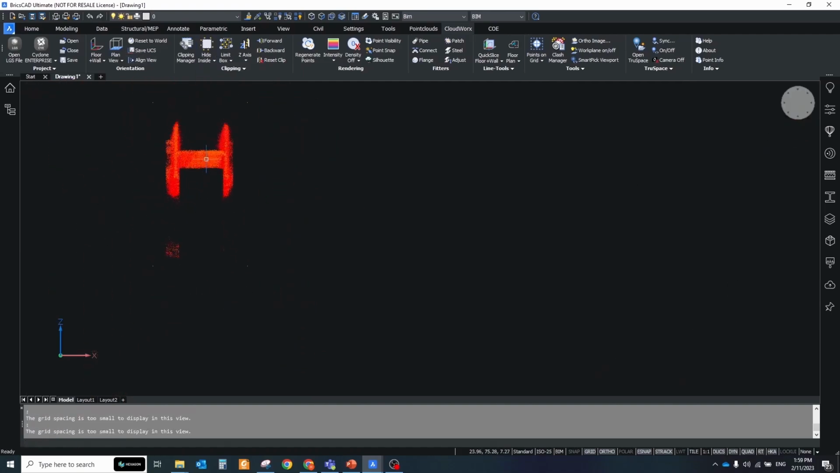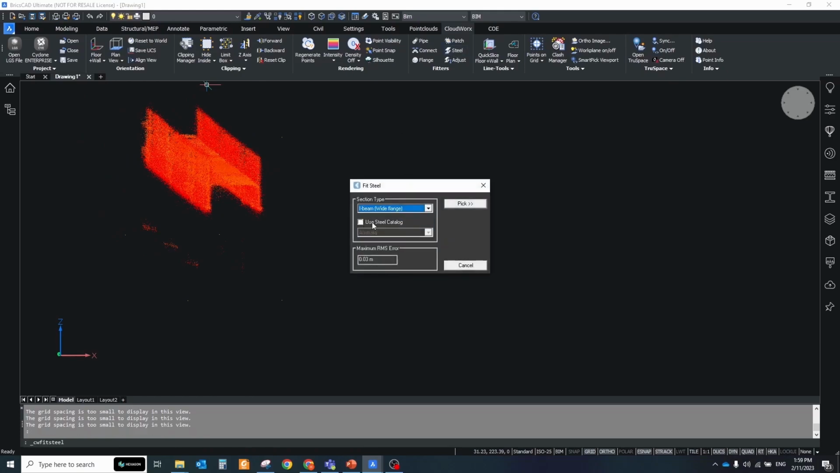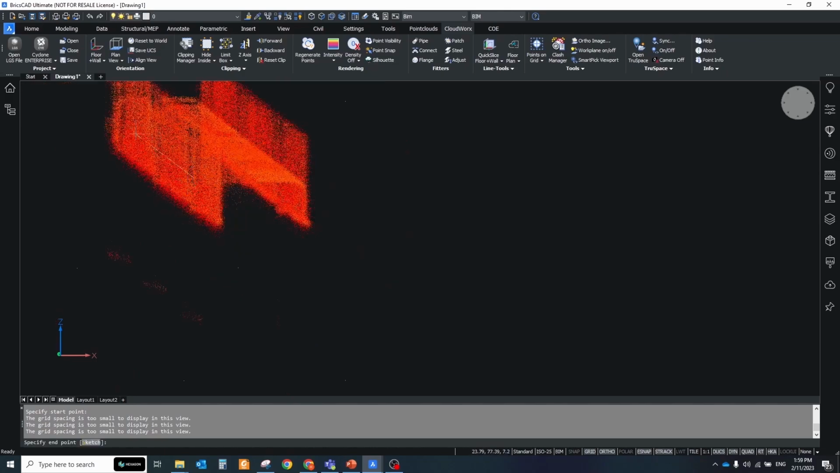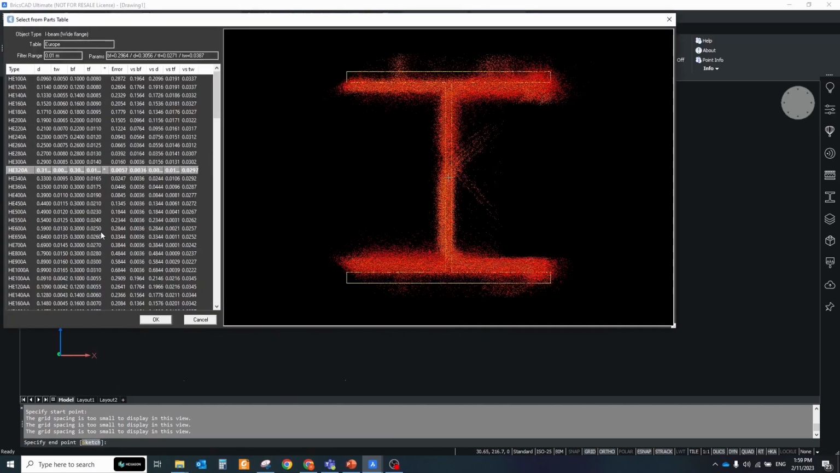To fit the steel in the point cloud, you should specify 2 points. The first one generates the section and extracts all dimensions, and the second point defines the direction of extrusion.